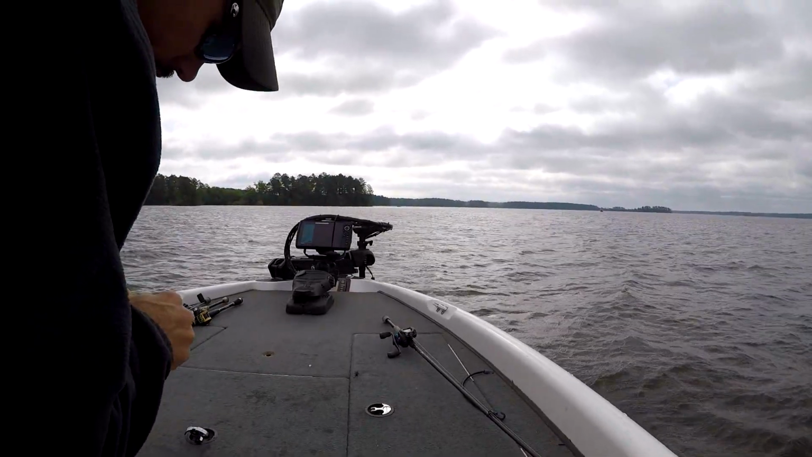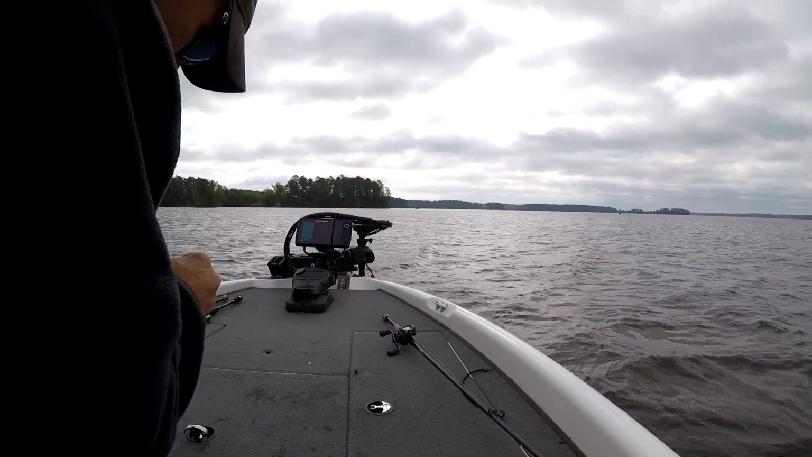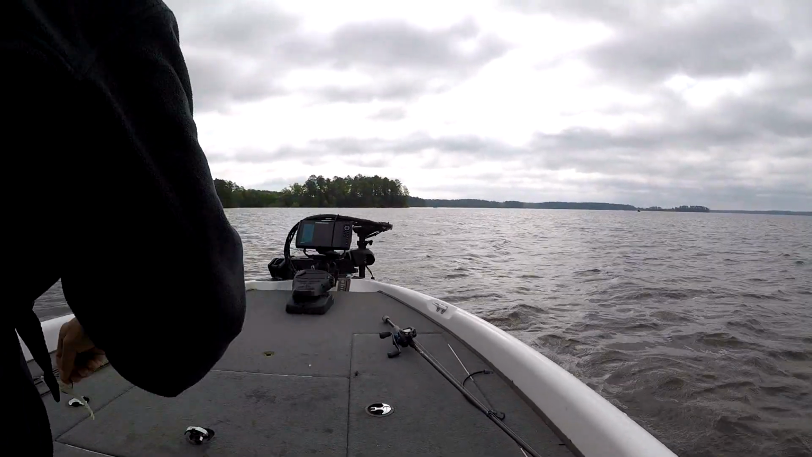Dang, 3+ pound largemouth. Really good stuff. There's another one.